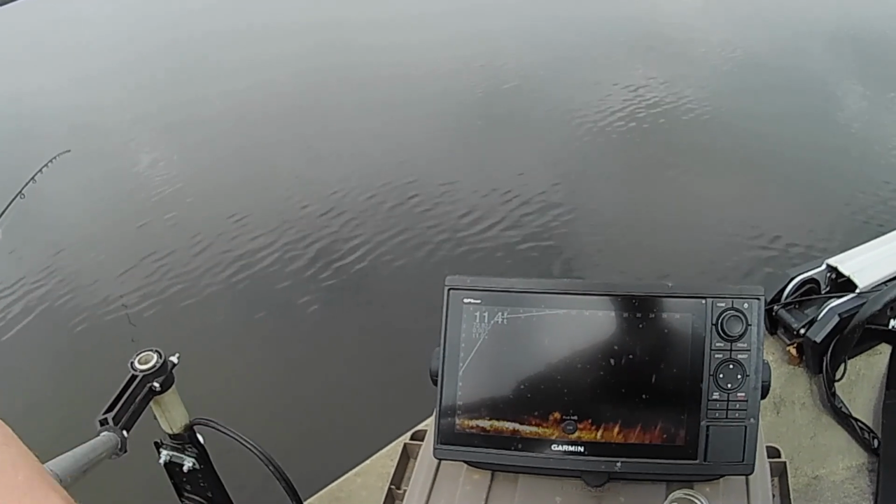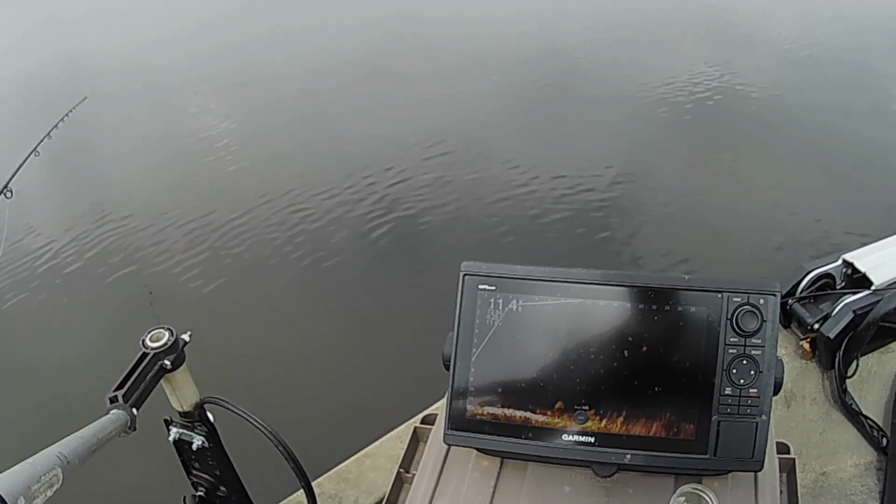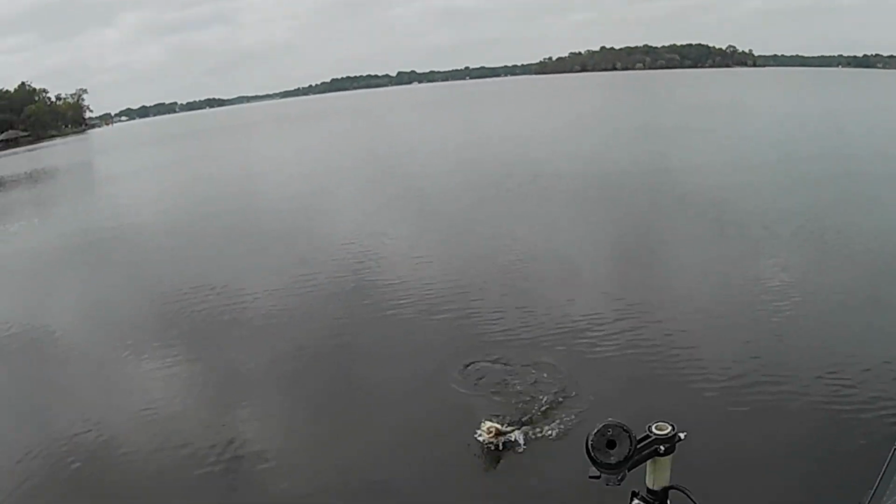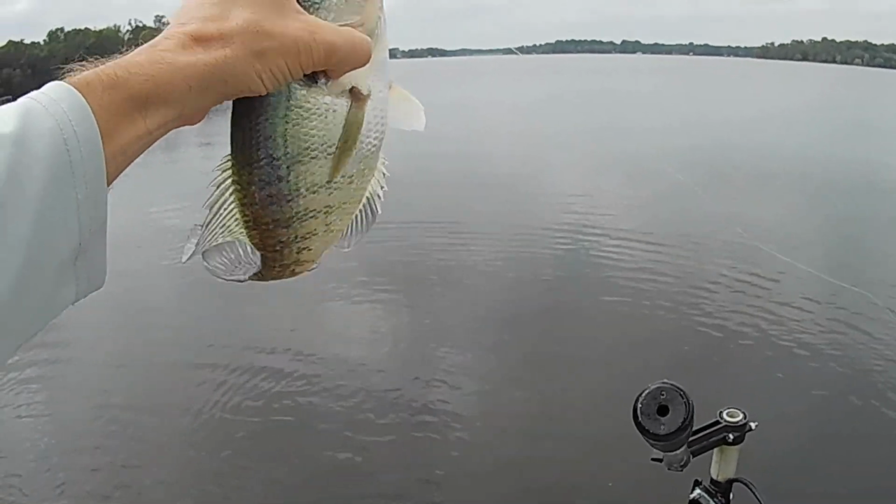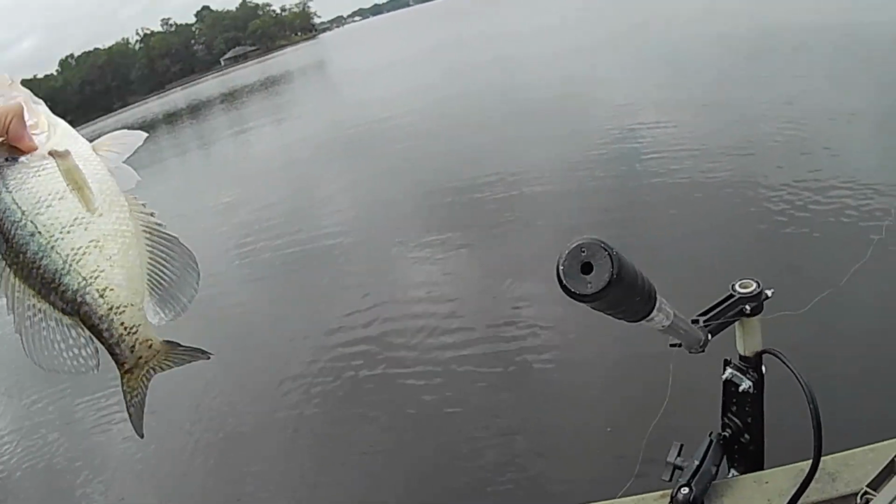There's a big one right off the stump right there. See if I can get him. Oh, I got him. All right. Woo, I like it when you see them like that, boy, and stick it in there in front of them. They eat it. They can't stand it.